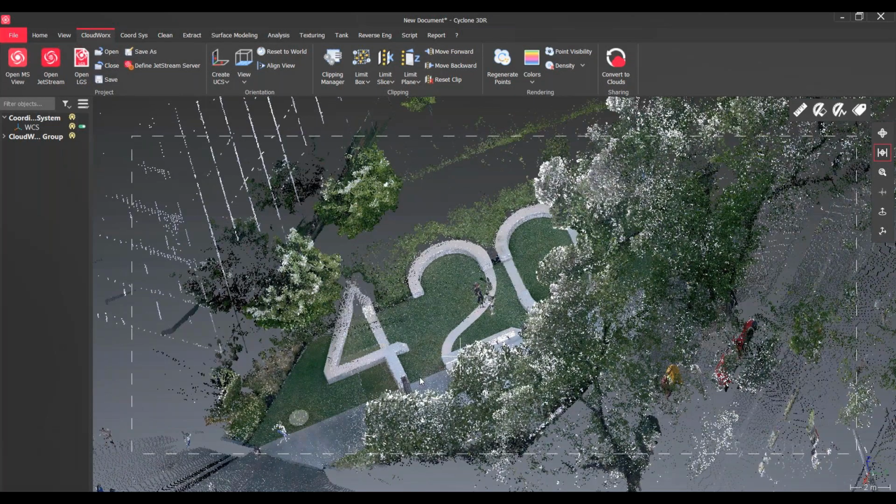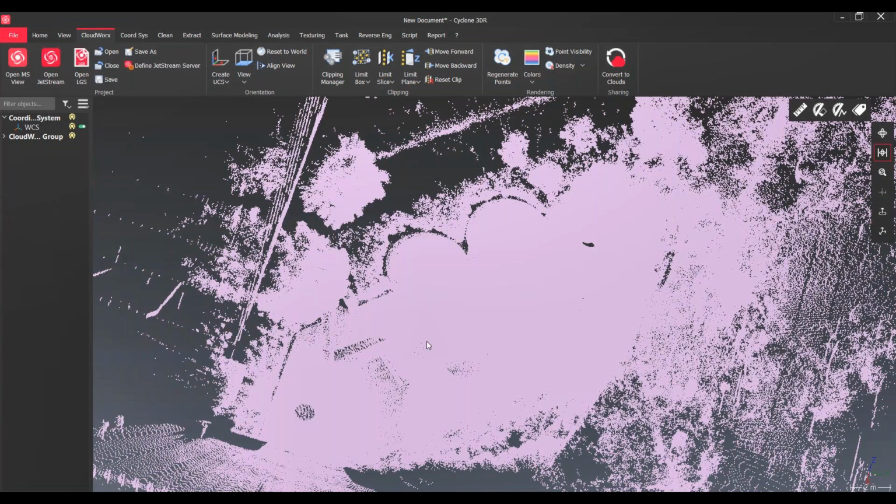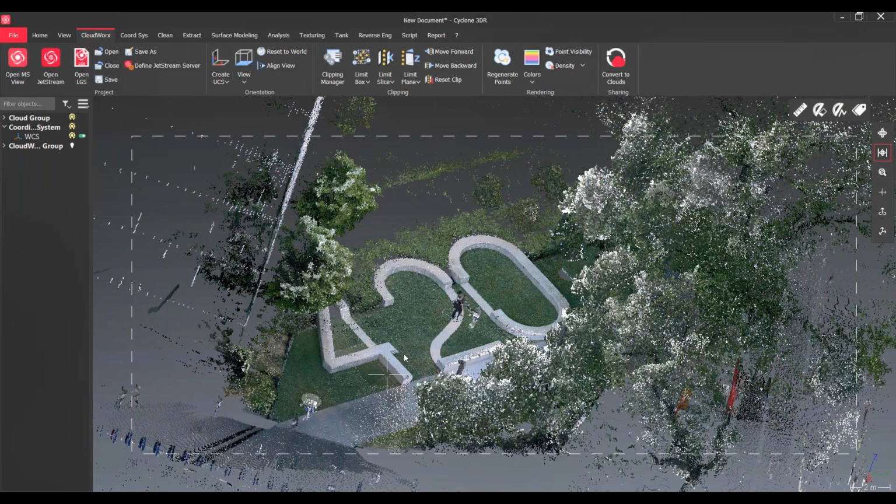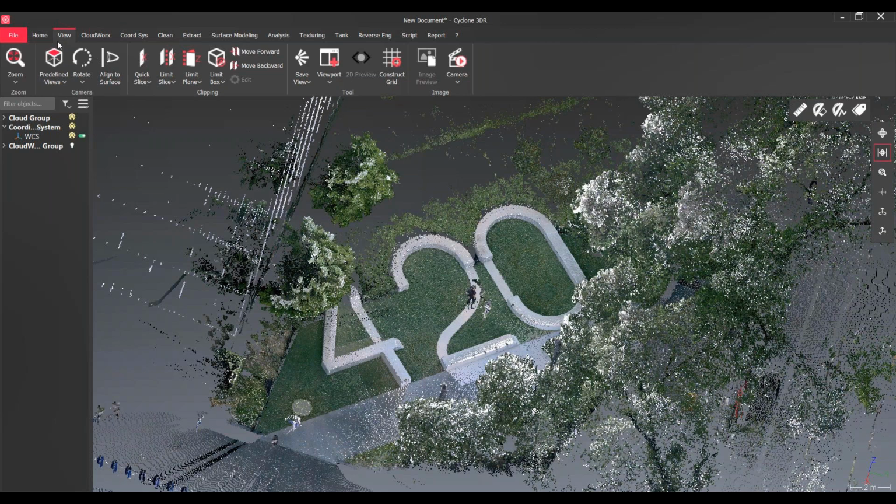What we're looking at is actually some street furniture. These are seat benches in the shape of the number 420. I'm just going to quickly convert this to a Cyclone 3DR point cloud. And as I said before, it's very quick to do this, and this means it's optimized. So one of the things you might first want to do is, if I go to the standard top view like that, you can see that it's not really in a user-friendly orientation.